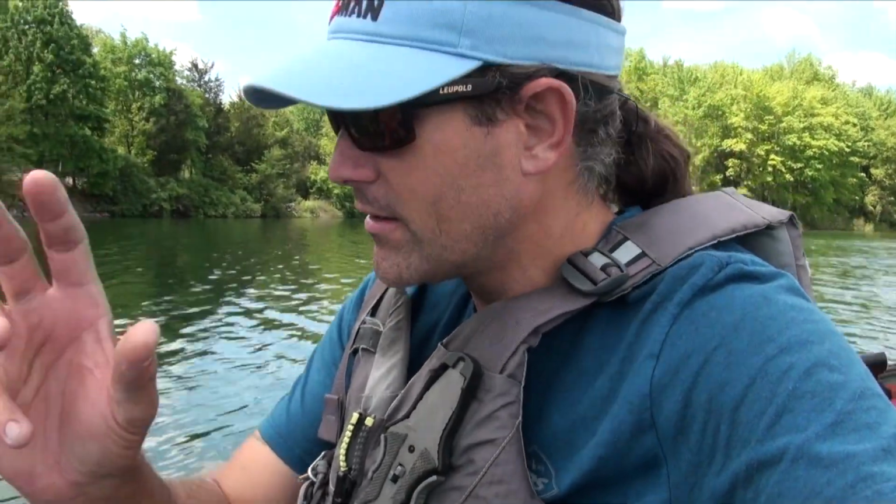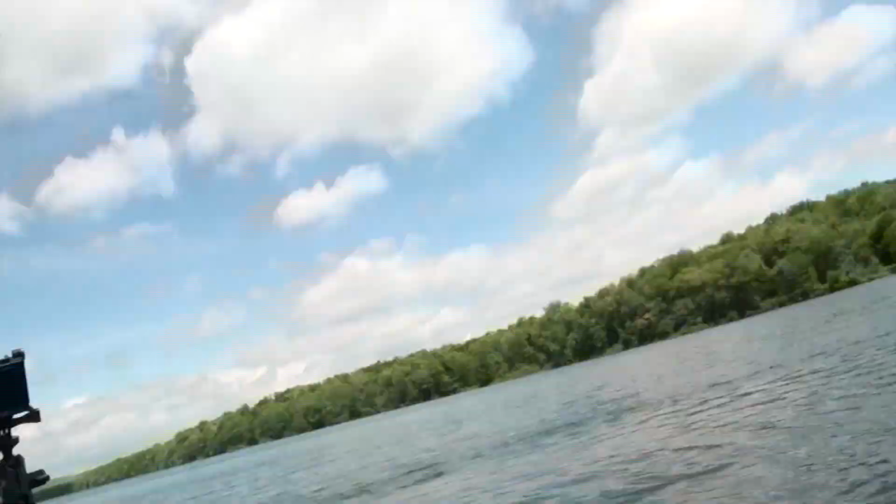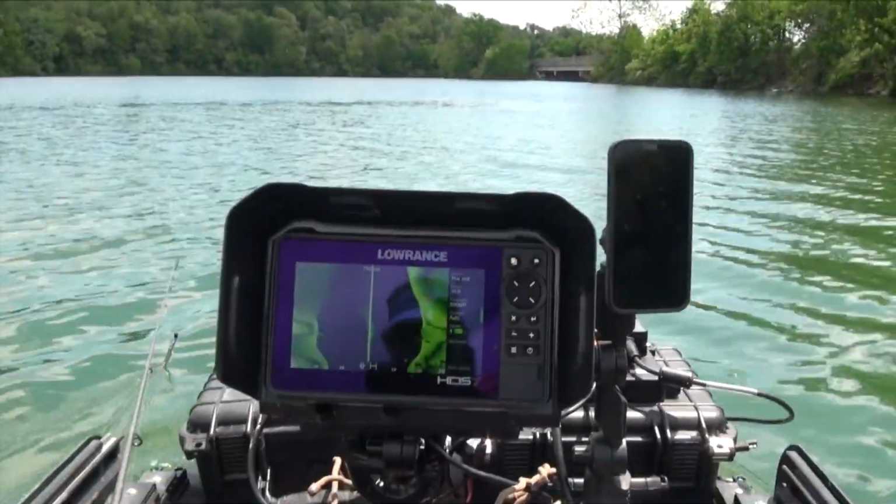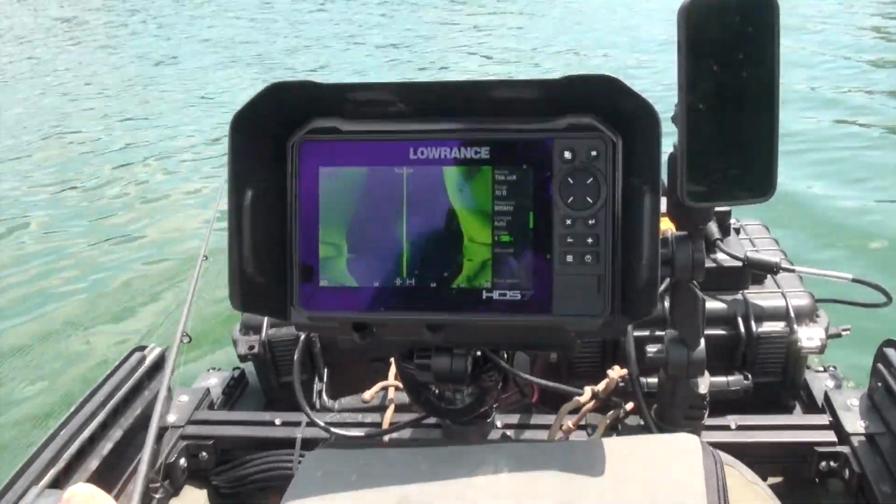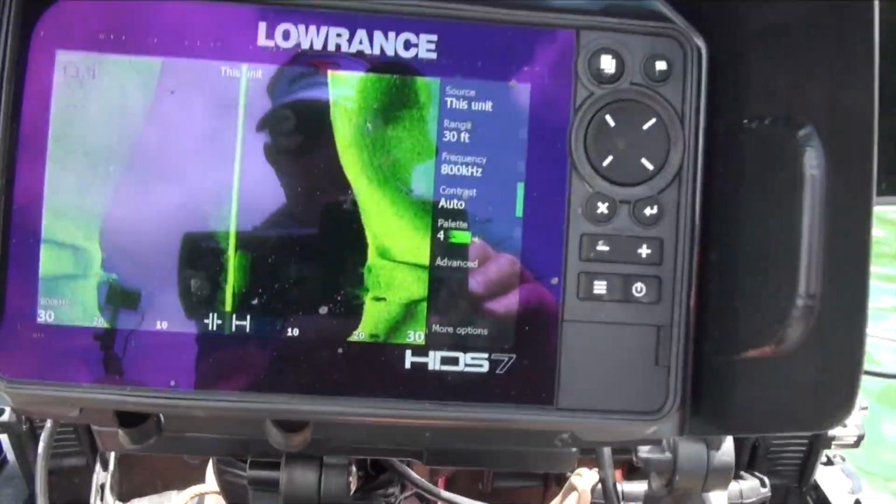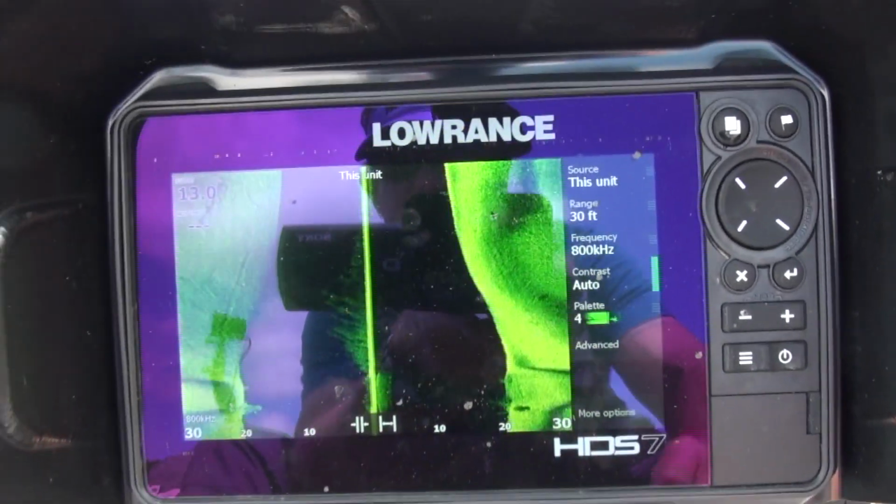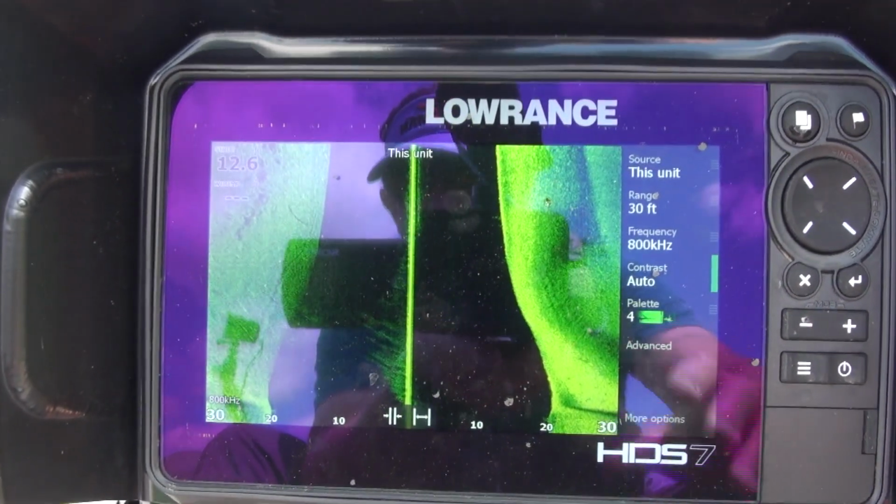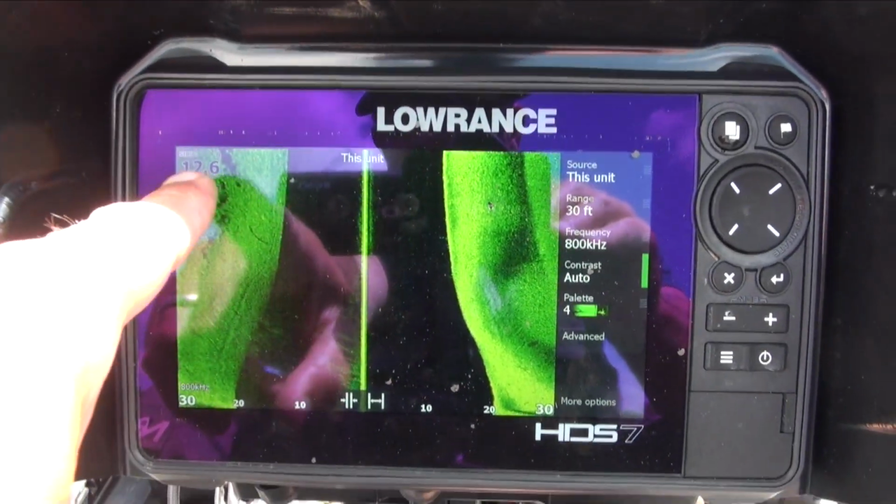It's a structure, a rock pile or whatever it is, worth marking. So I'm going right where I was. I'm going to ease up on my throttle. Should be out here somewhere. I think I cut it shallower than I want to, so it's probably this thing over on my left.